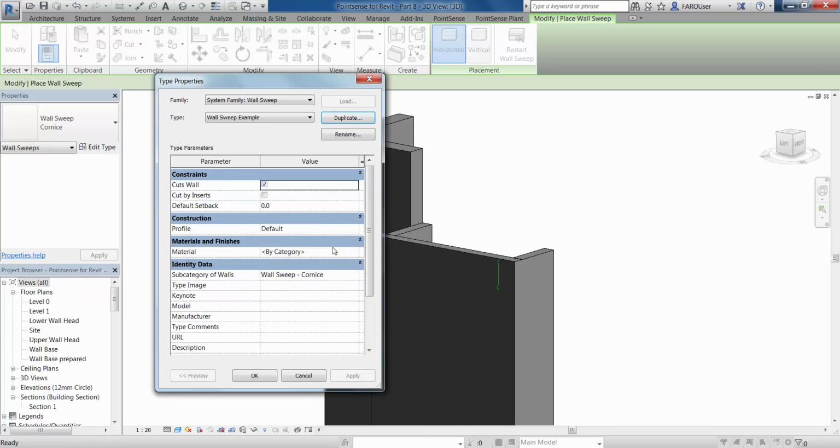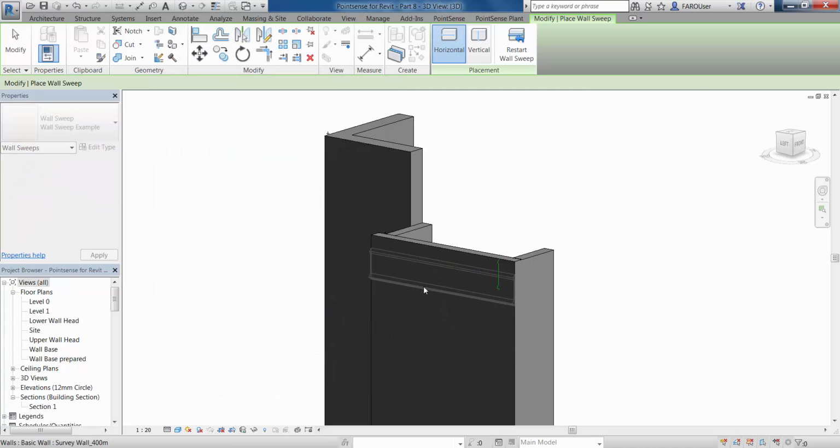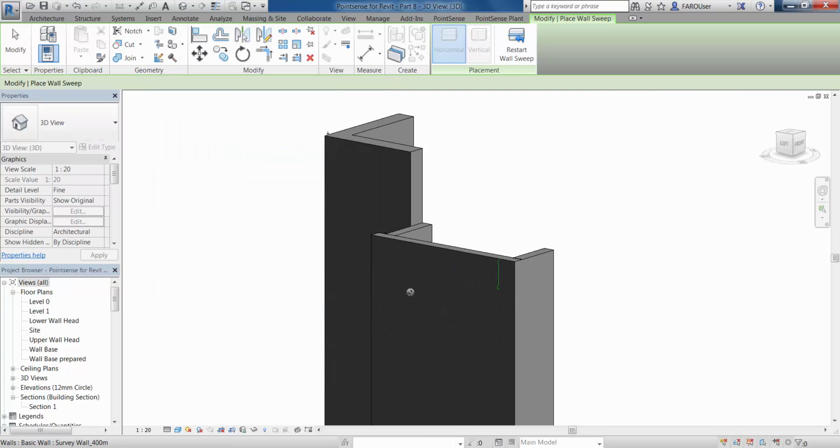And what we're now going to do is change the profile under construction here to our new profile which we've saved out. So we've got wall sweep example here, and just click OK. As you can see now, as we hover over the wall, this is now enabling us to insert this particular wall sweep on the wall as a defined profile.